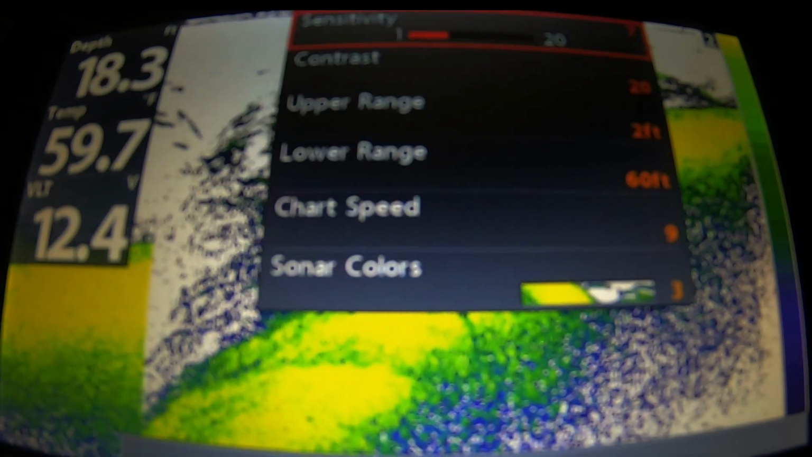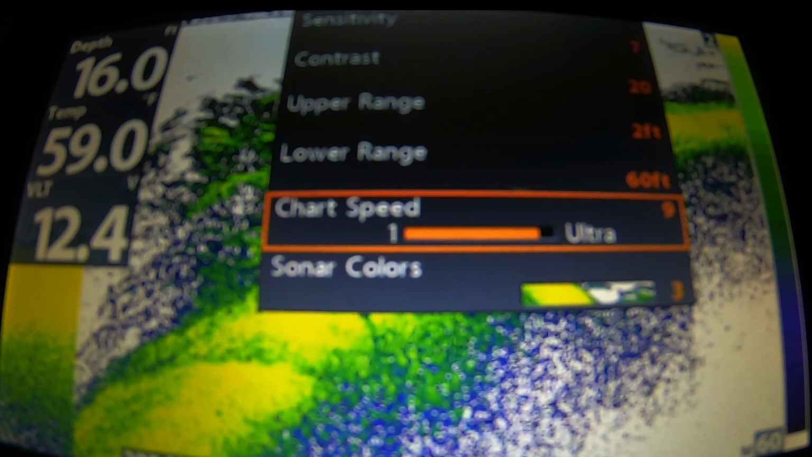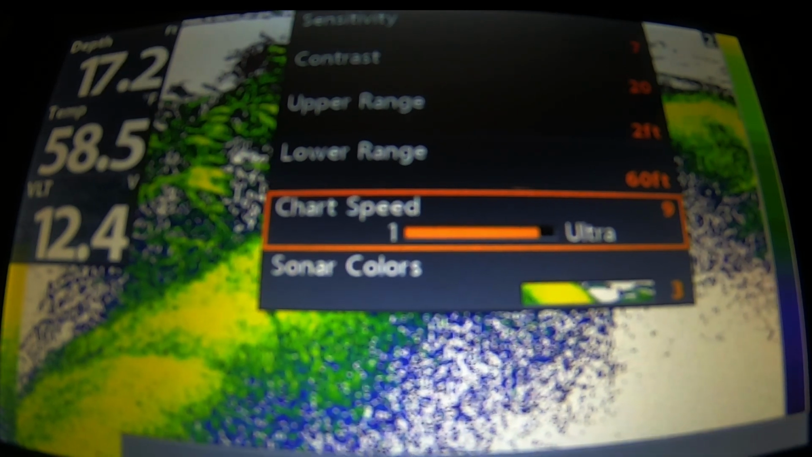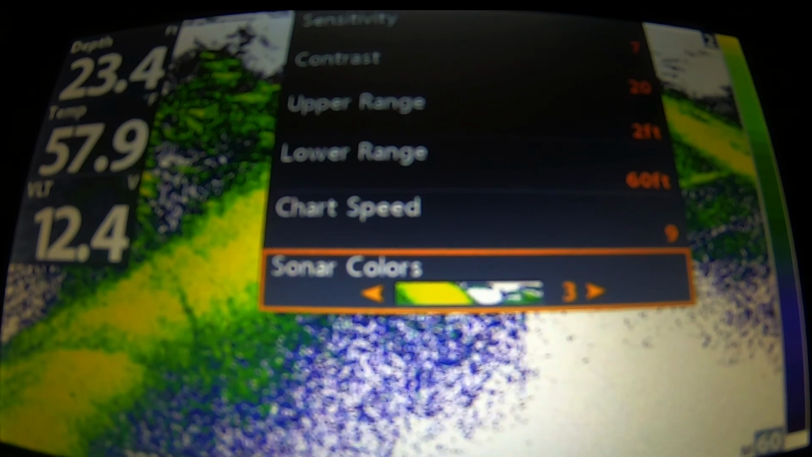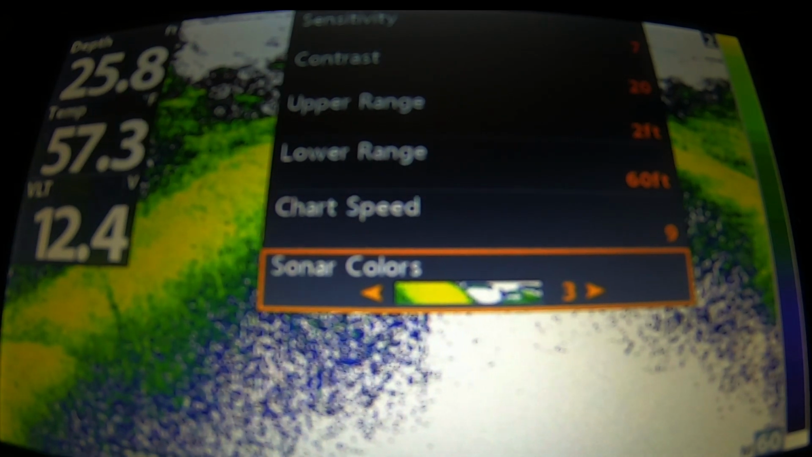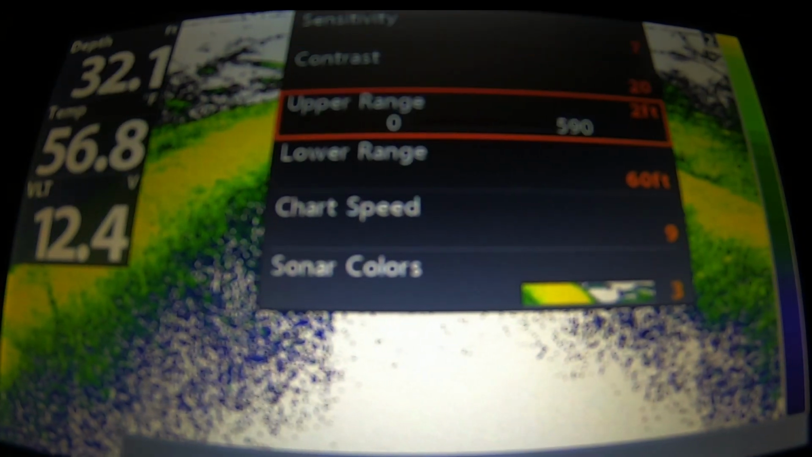So next, we'll go to chart speed. For vertical jigging, you want your chart speed to be as fast as possible. I keep mine at 9. Sonar color is your preference. Now, believe it or not, let's go back to upper and lower range.